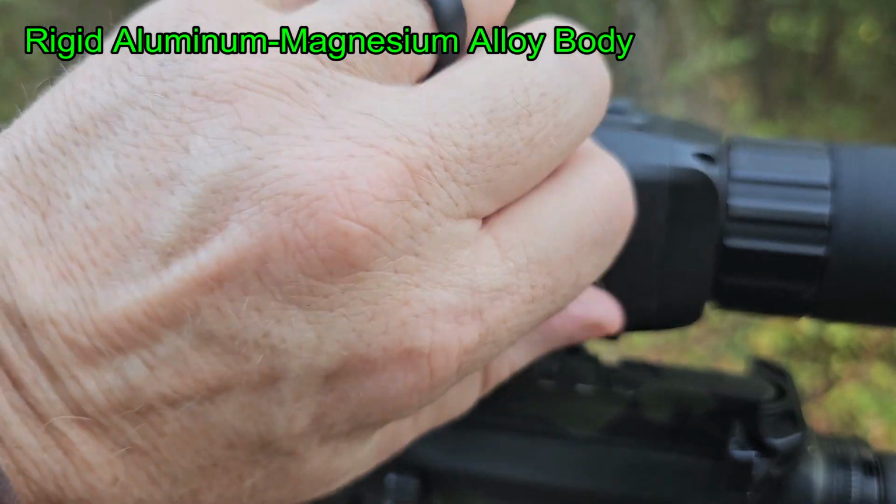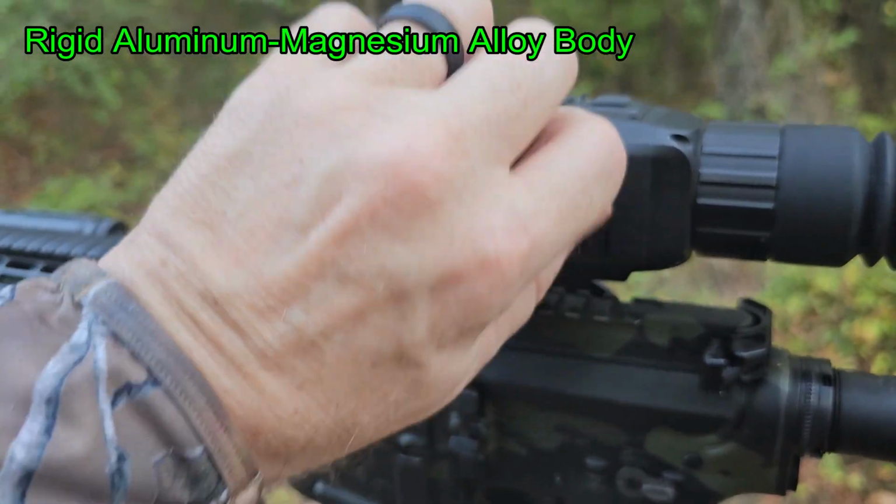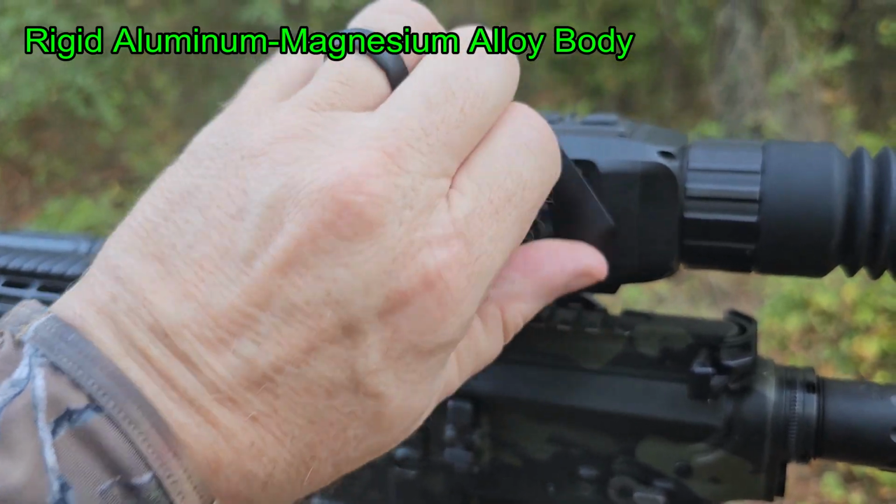Now Bering has gone with an all-metal body. This is for thermal stability. The body does not flex nearly as much as some of the polymer bodies will, and it also dissipates heat a little bit better than some of the polymer bodies will.